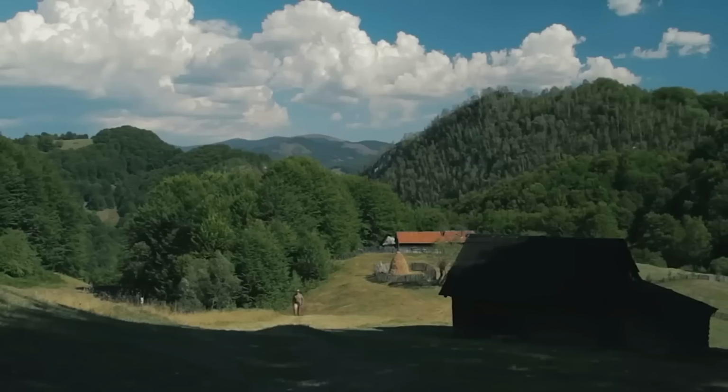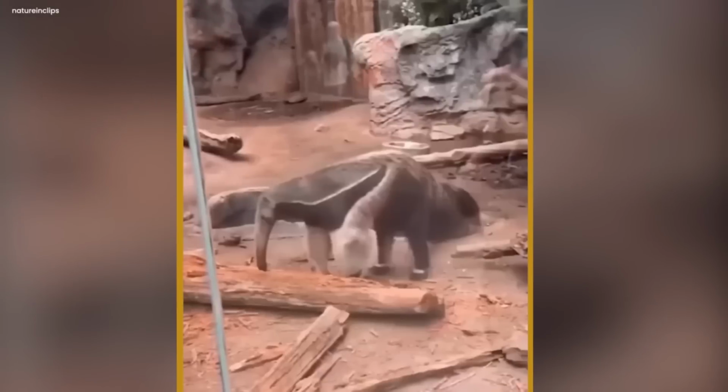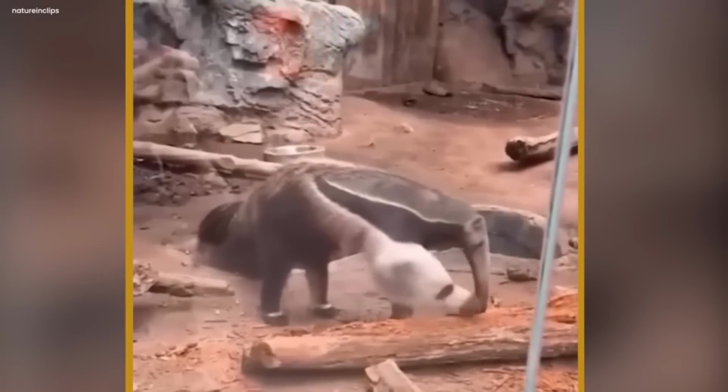Mysterious zoo anteater enigma. In a hidden place like a secret world, a camera recorded something strange. It was like a zoo, but not like any zoo we know. This video showed a big anteater. It looked like it belonged there in that special place. In the video, it seemed like the anteater was eating something.